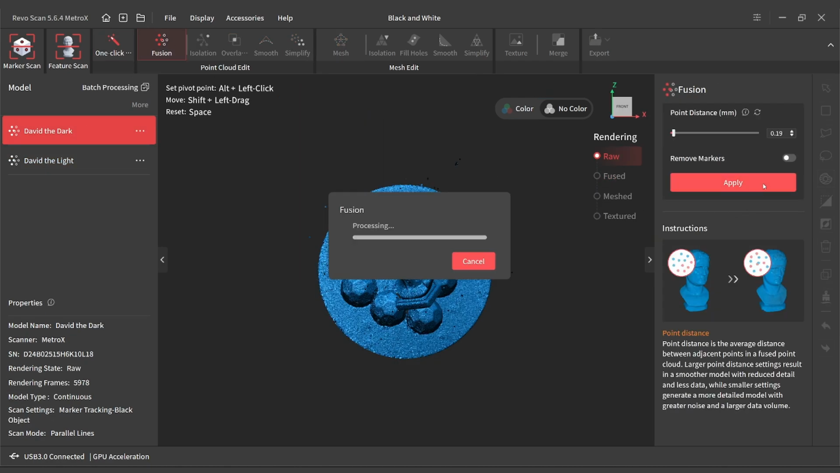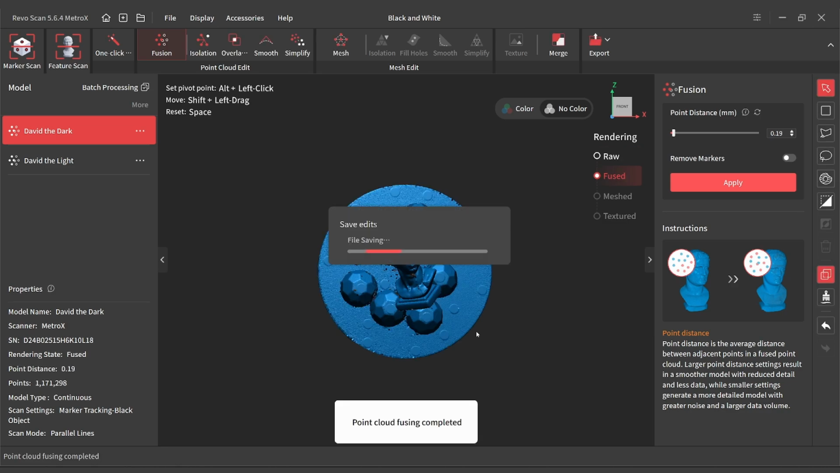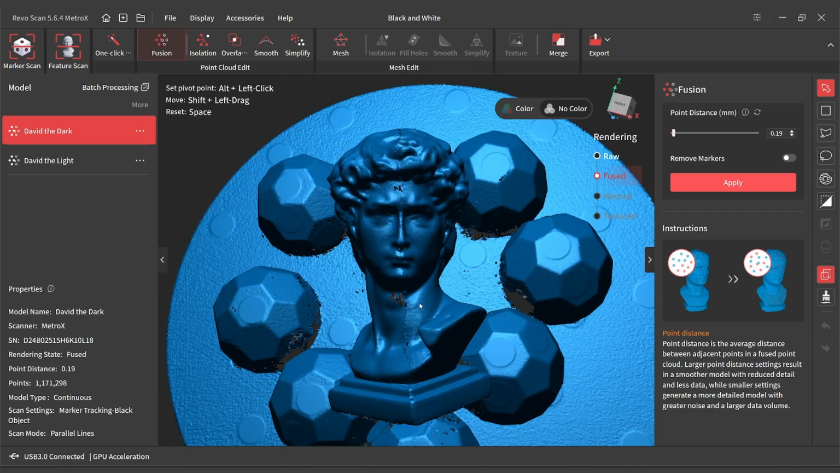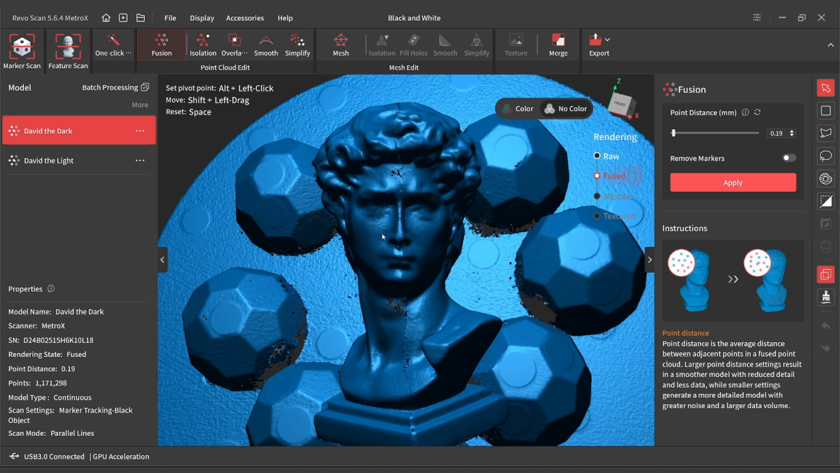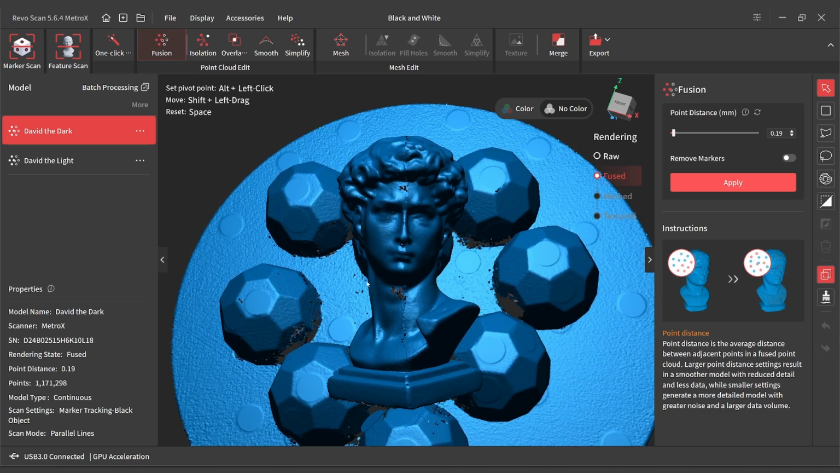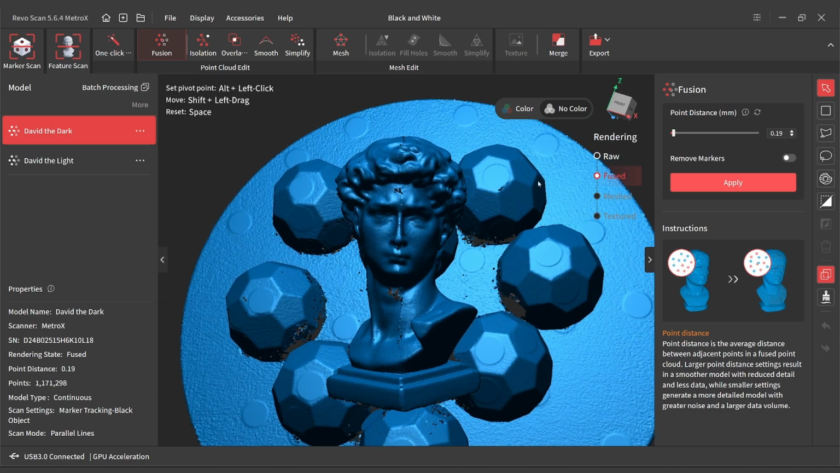Let's fuse David the Dark at the same settings. All right. And, you know, I'm kind of impressed by how good that still came out on the light side, but you can definitely see the light side doesn't have the same amount of detail as that dark side.